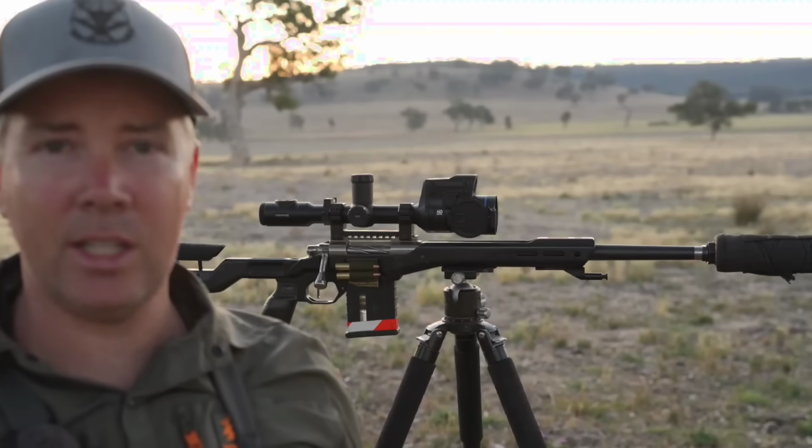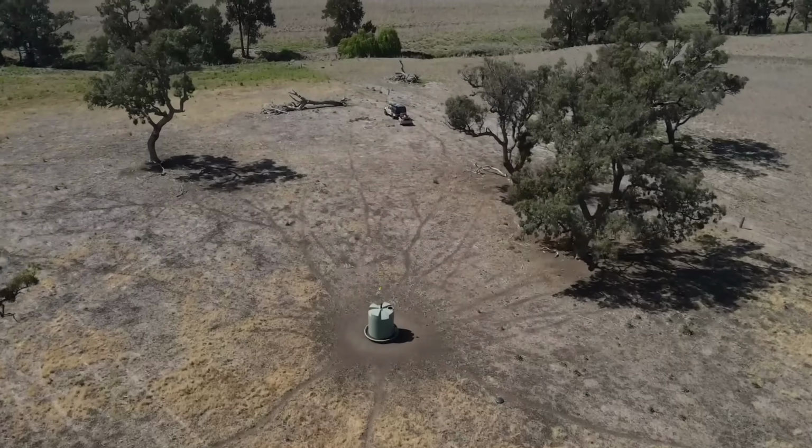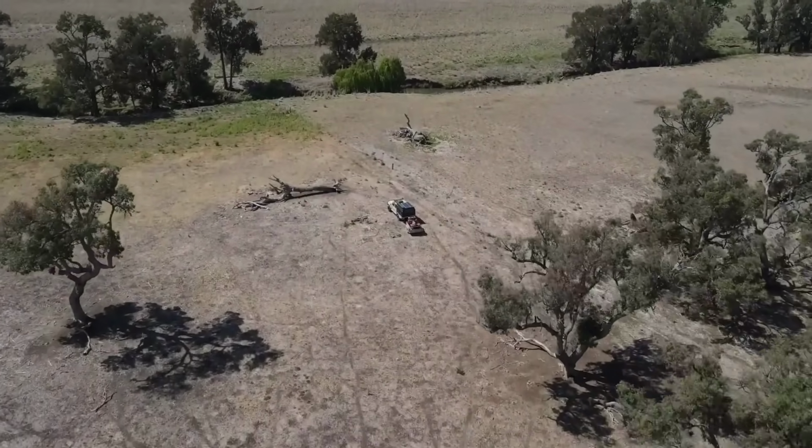As you can see behind me, the sun's going down, it's nearly dark. We'll jump straight into the hunting footage, and tomorrow I'll show you the camper setup.